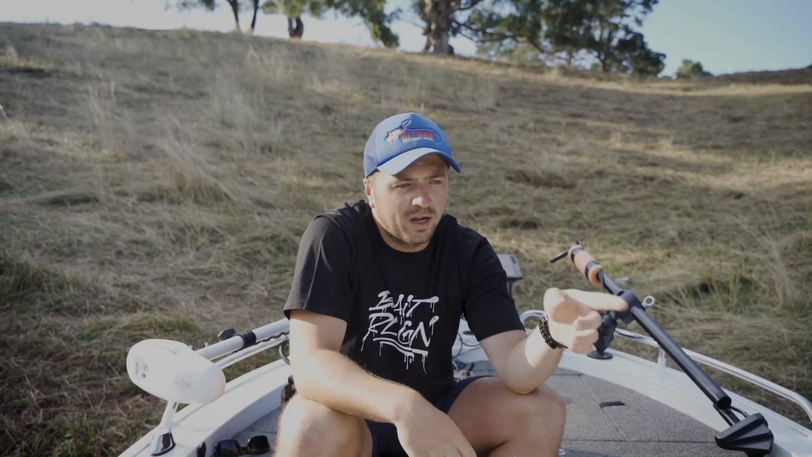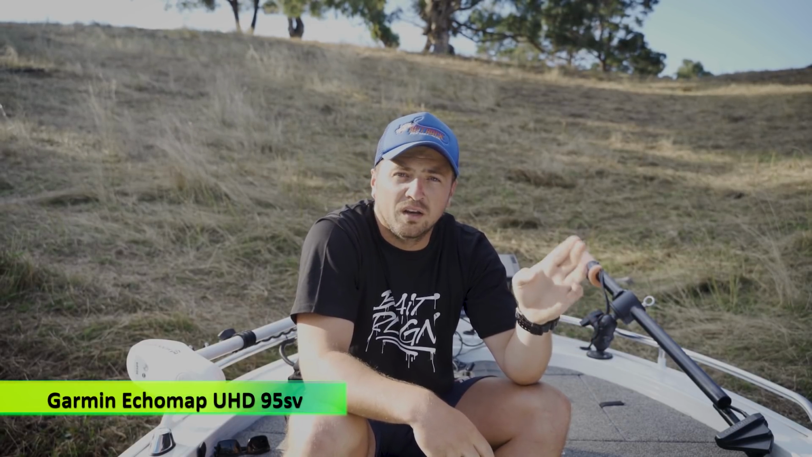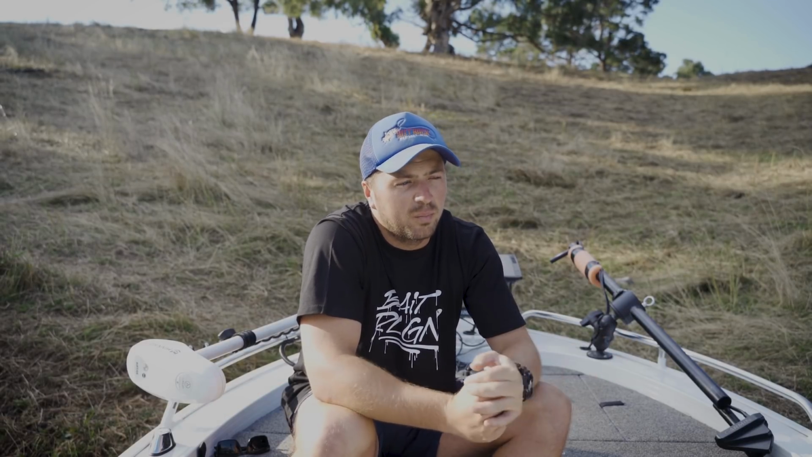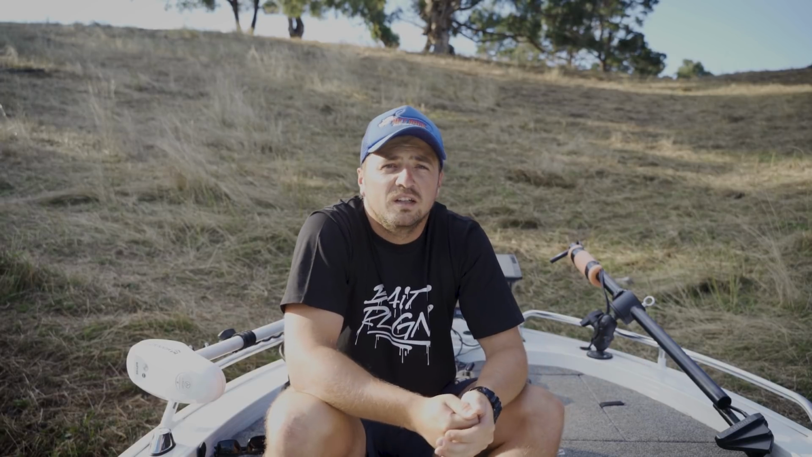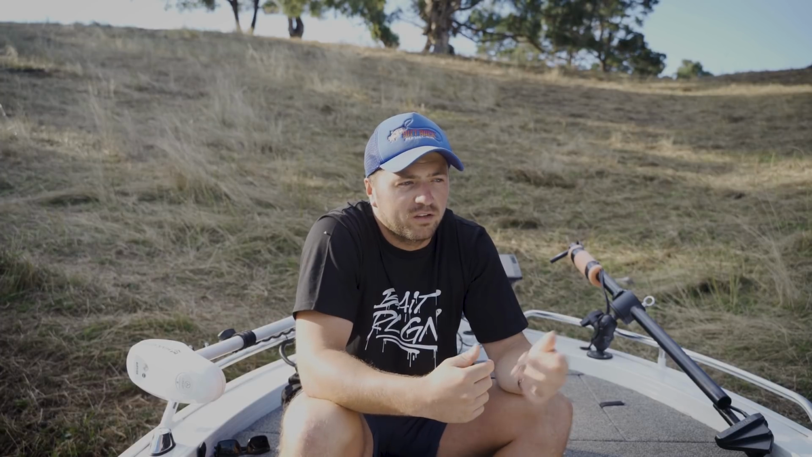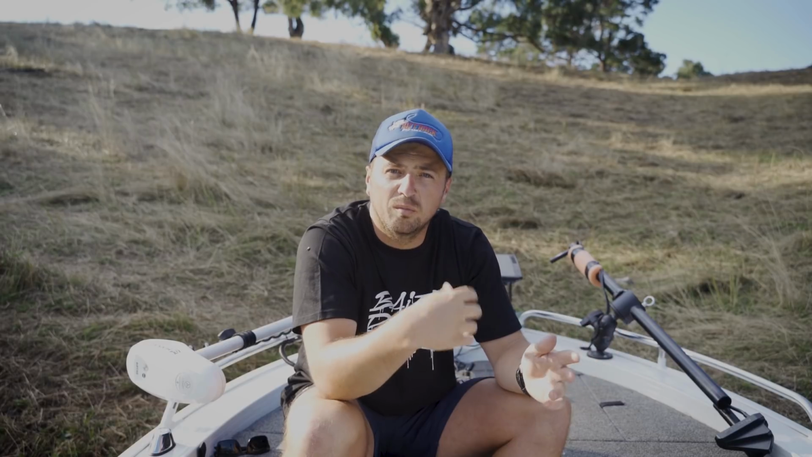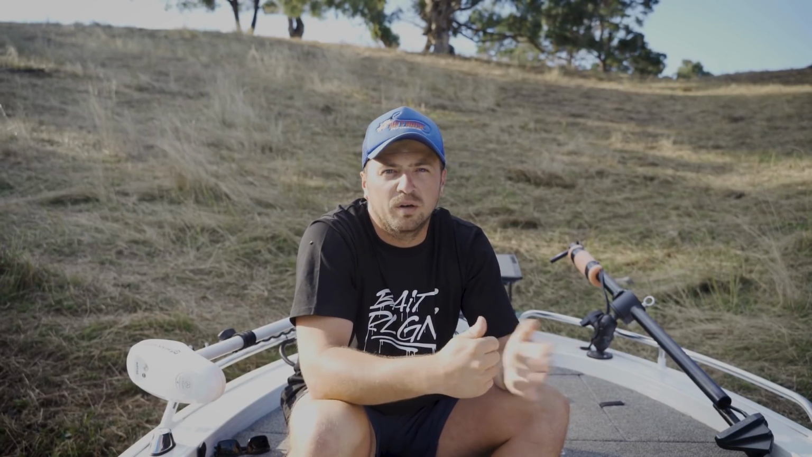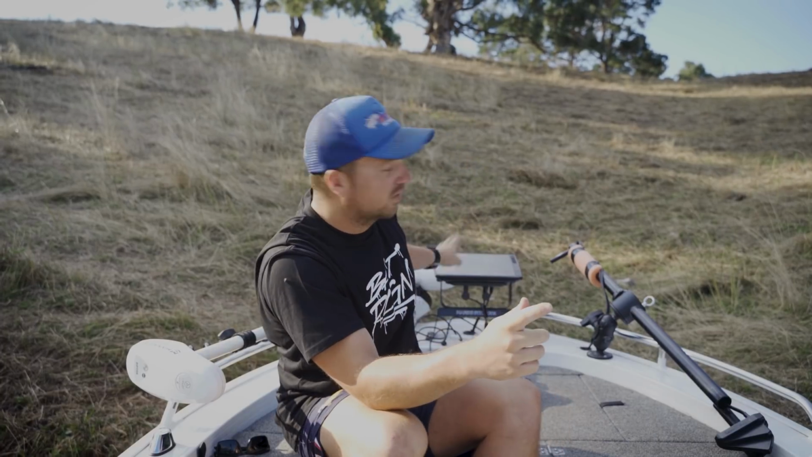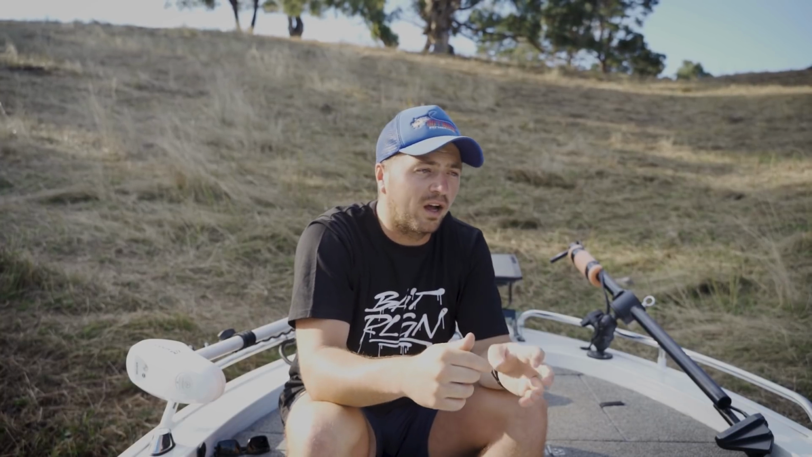So at the wheel I've got a Garmin Echomap 9 UHD, so that's a 9-inch screen. So I've got that just at the back. I used to have a Lowrance HDS 7 there, Gen 3. Just upgraded that to the 9 purely so I've got a bigger screen for navigating at night with the GPS, and also a little bit better side scan on it. And the other thing with having a Garmin at the back and also having a Garmin at the front is I can link them together, so pretty handy thing.